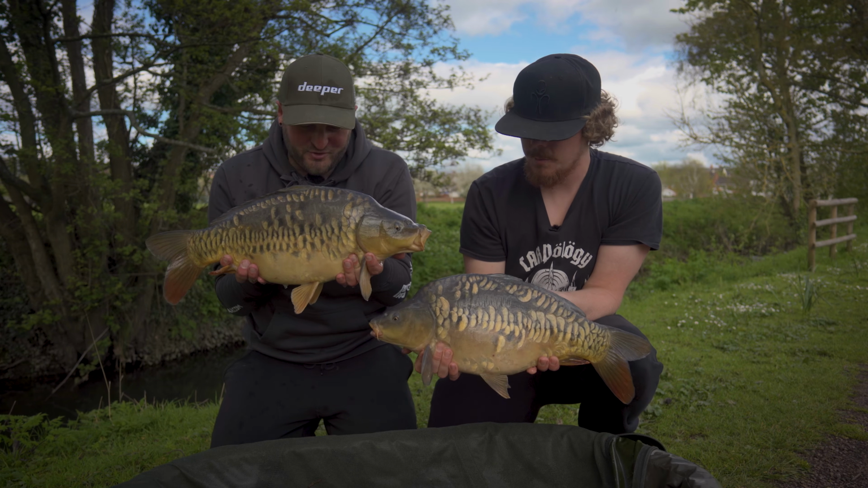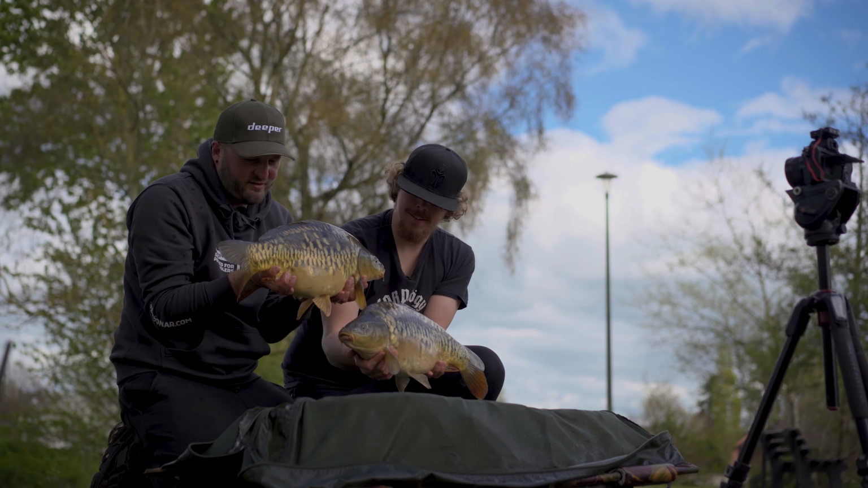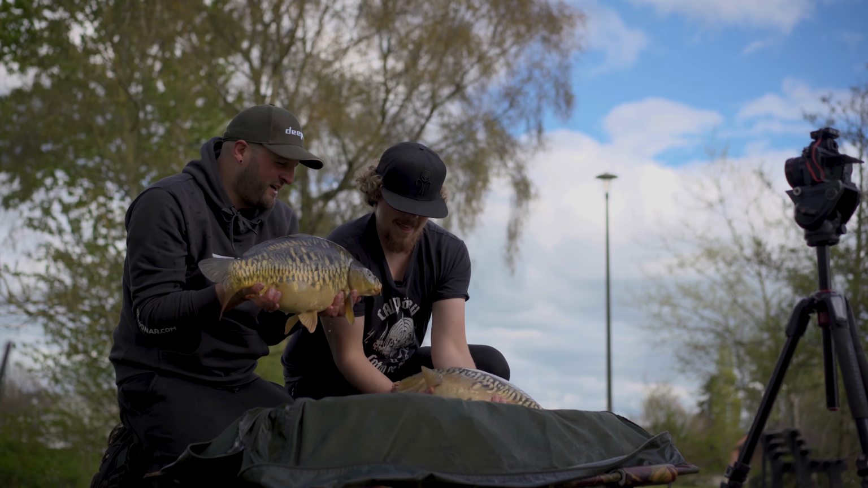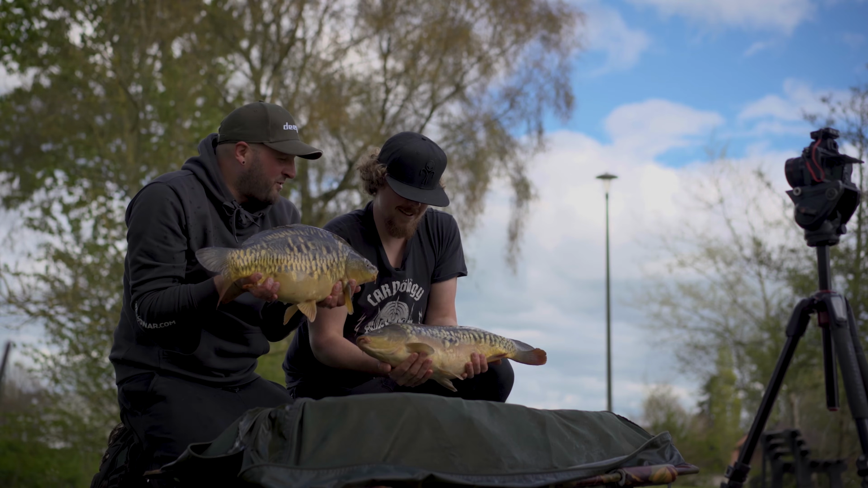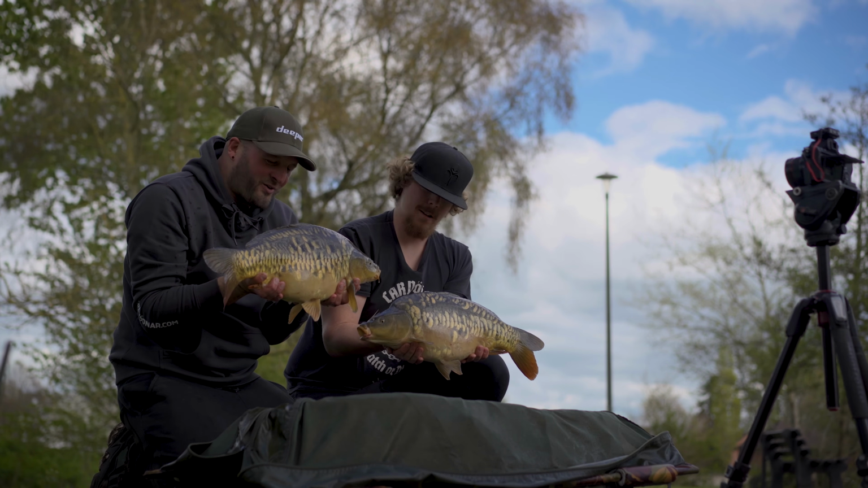So stunning as well. Just look at them, absolute belters, mate. Immaculate, actually immaculate. And this is a sort of stamp of fish in this lake. And exactly why I wanted to come down and try and give it a go, mate, and catch a few. And that's exactly what we've done. So yeah, job done on that front.